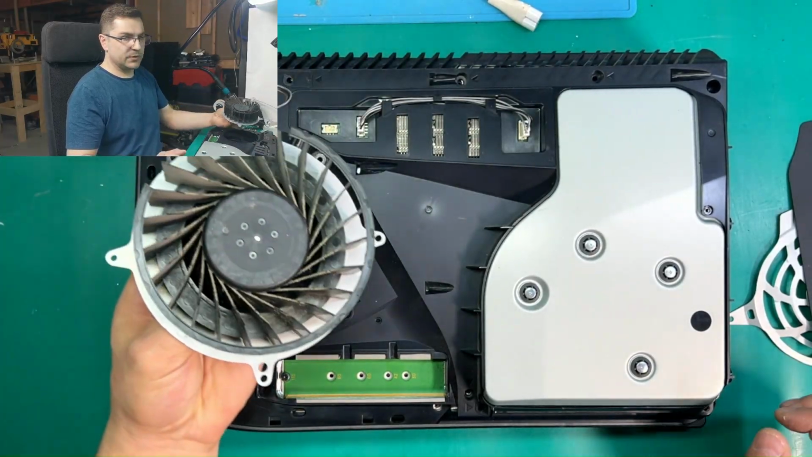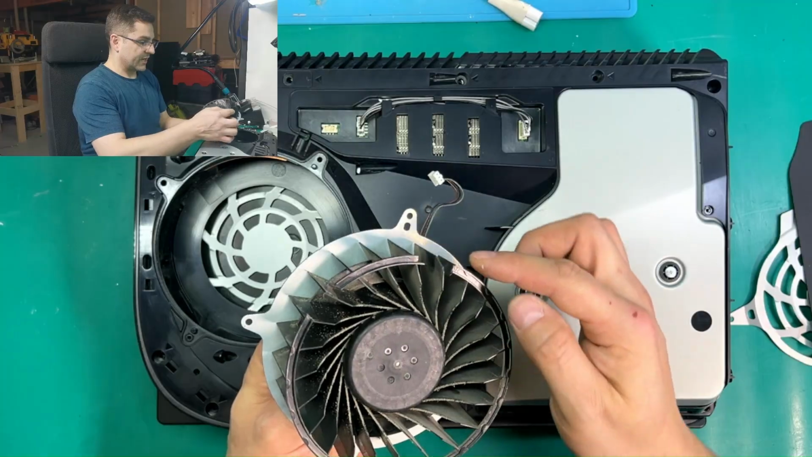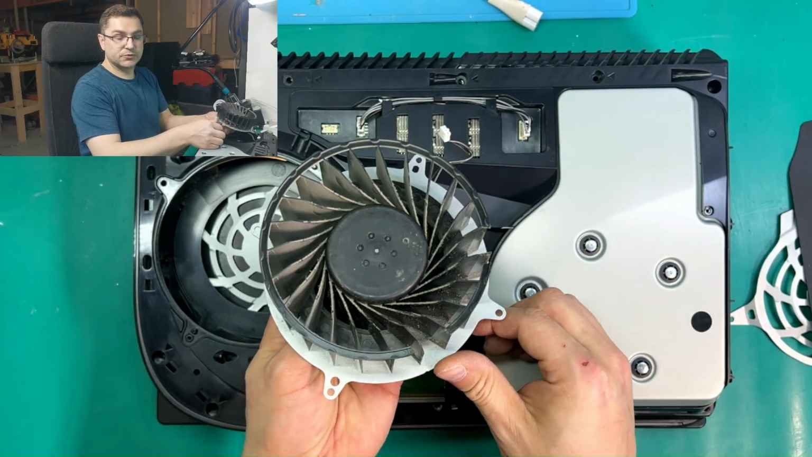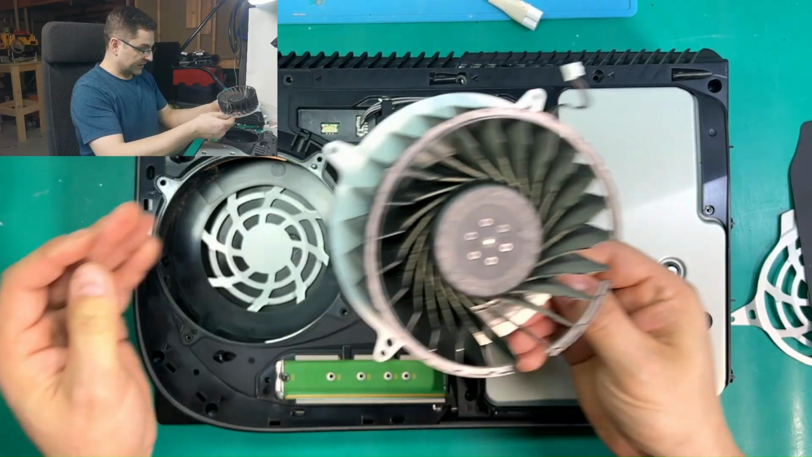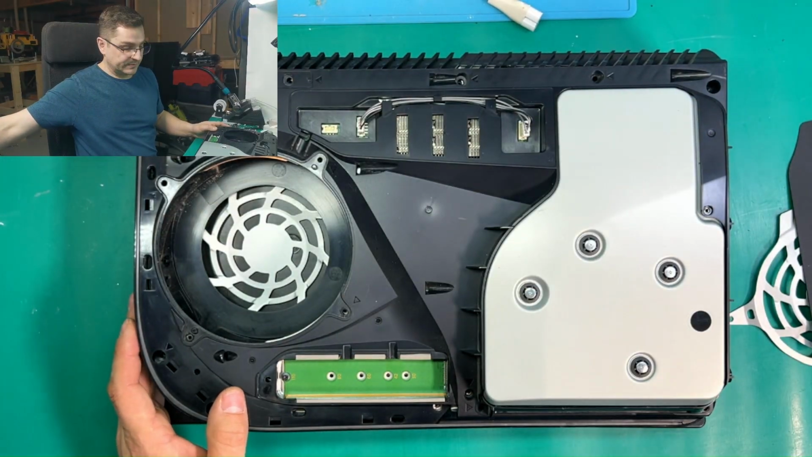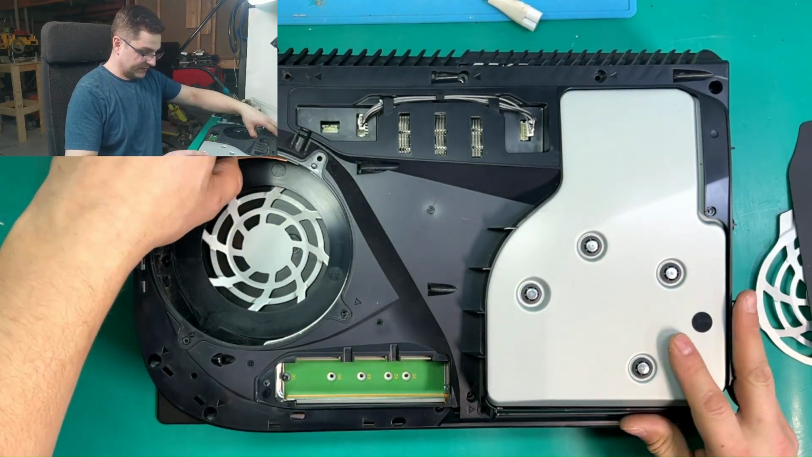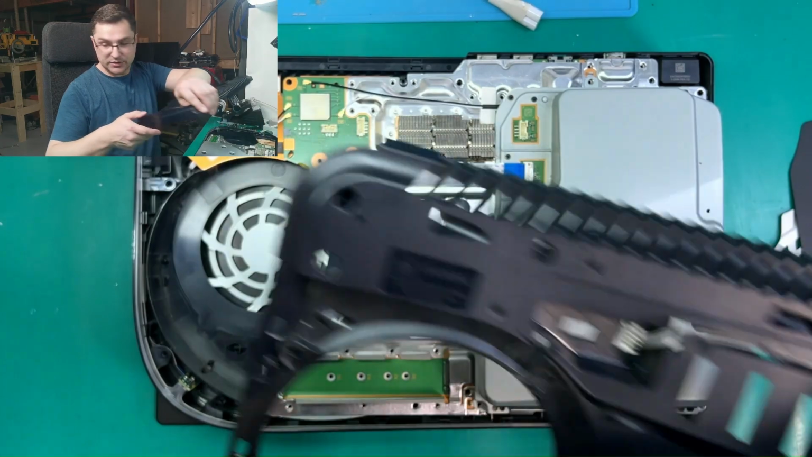And I want to show you that fan, which has broken plastic pieces. So we will have to replace it if this repair is going to be successful. So let's take everything apart and do some measurements.